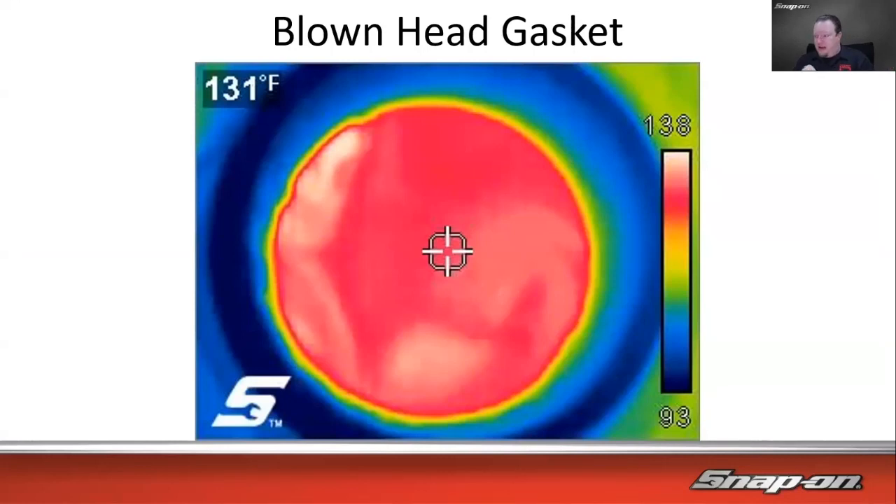So this was a coolant container, as far as I was told. Maybe one of the golf balls or something, the big soccer ball looking things. And they couldn't really tell. They were trying to diagnose whether or not it did have a blown head gasket or not.